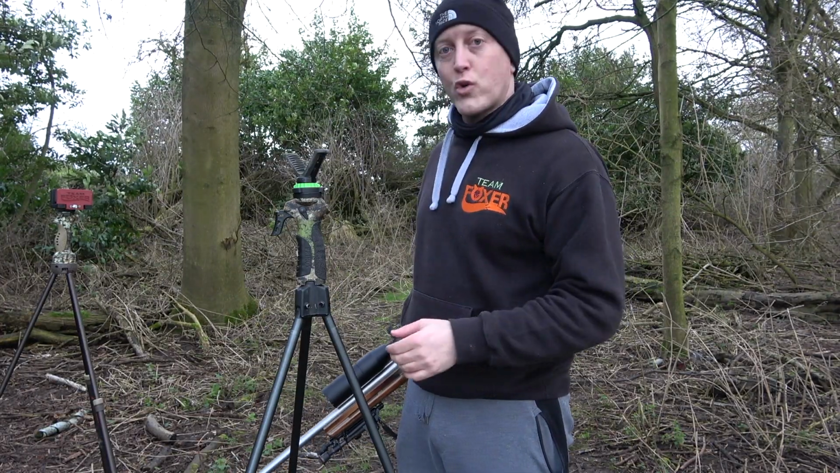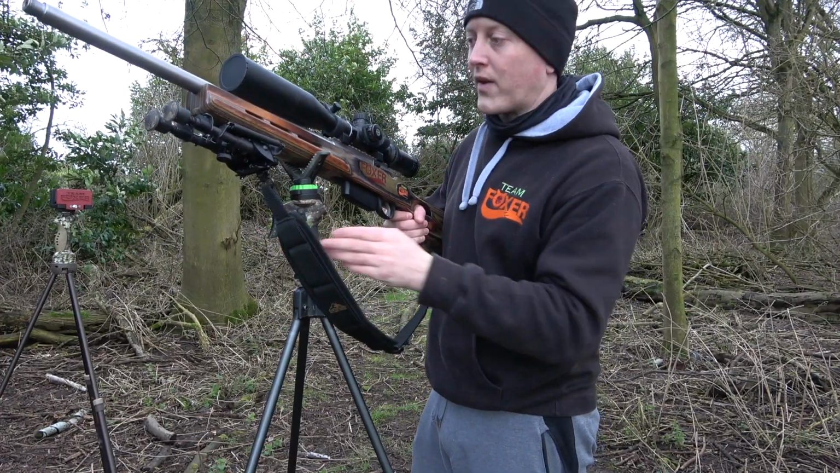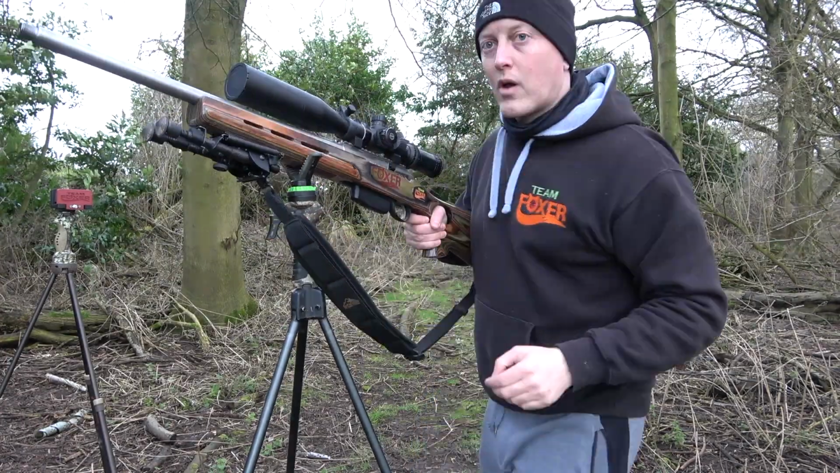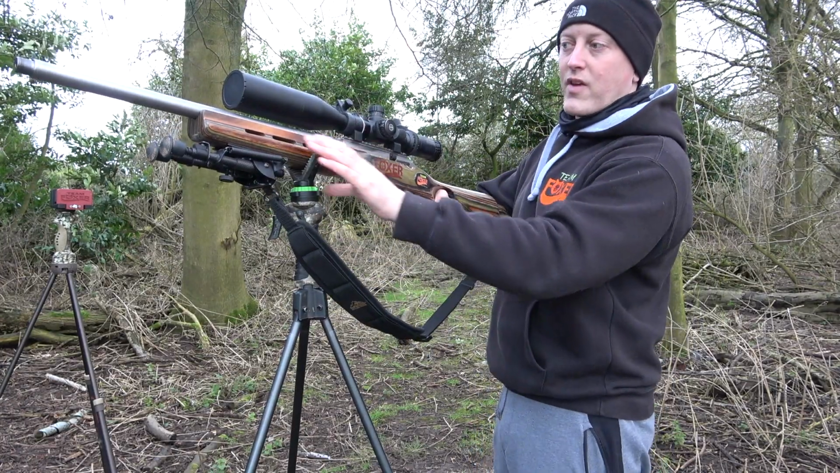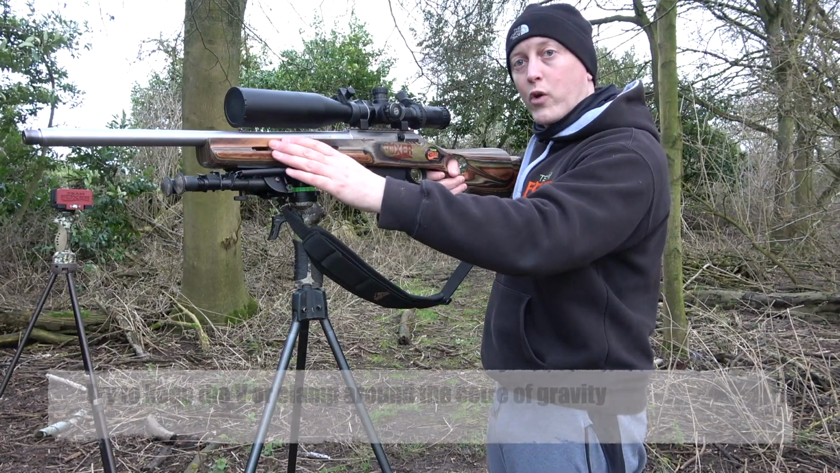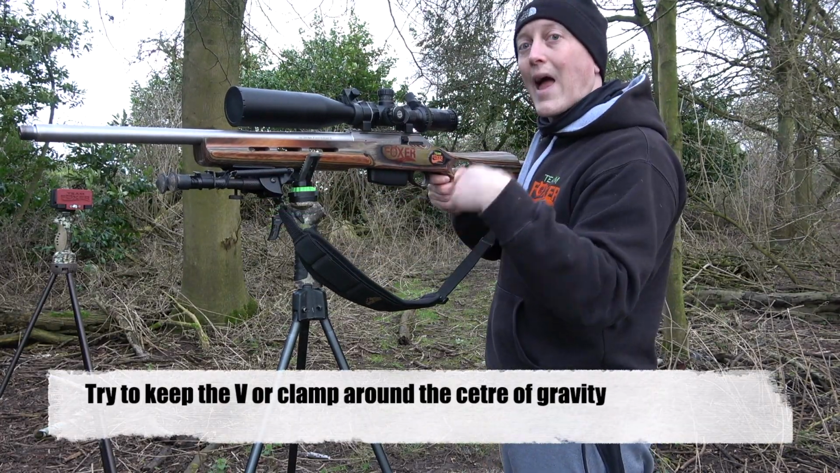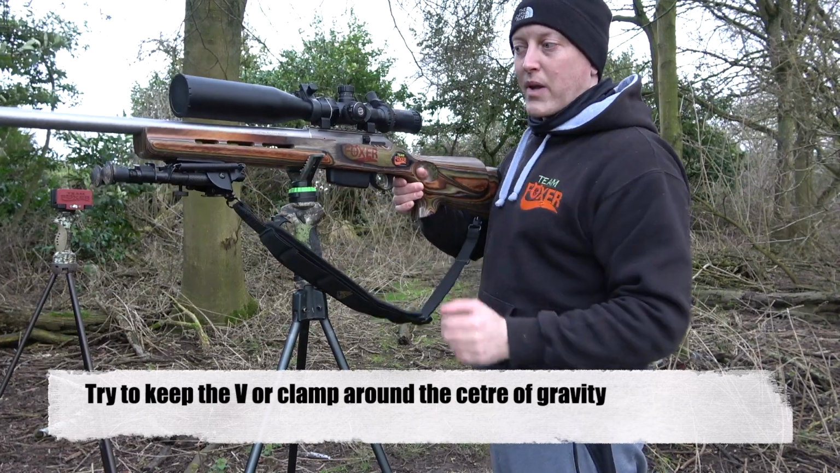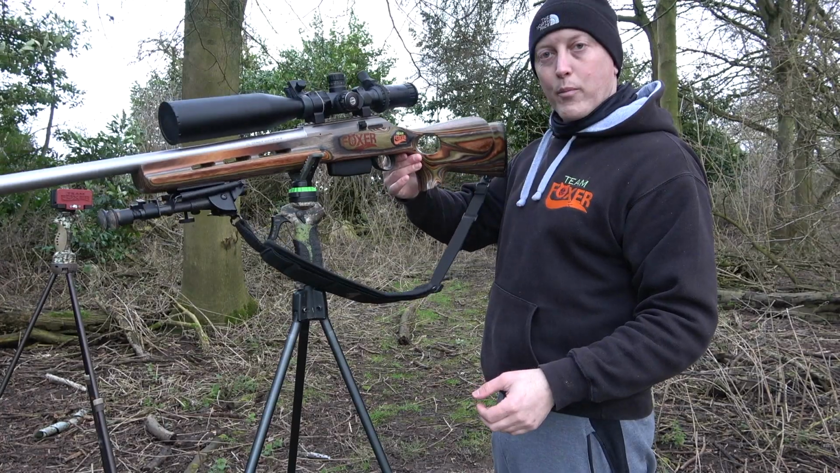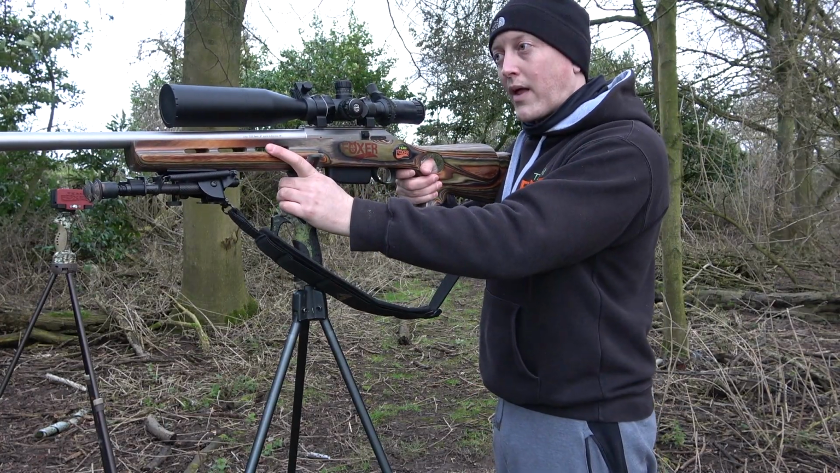Tip number two when shooting from sticks, and this is a mistake I made quite a lot in the early days, I always thought that having the V yoke as far forward as I could would make it more stable. And it kind of does to a degree. However, I've had better luck putting it more in the middle, so I'd say where the rifle's pivot point is, because actually it makes it more stable there.